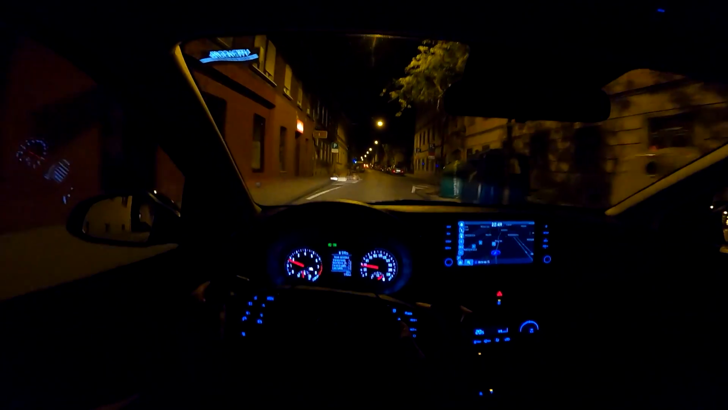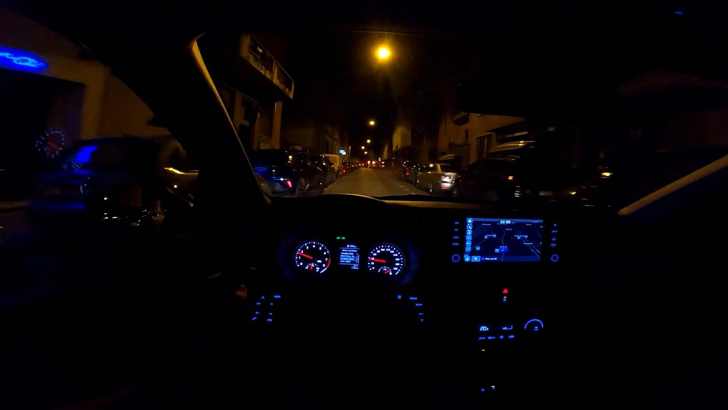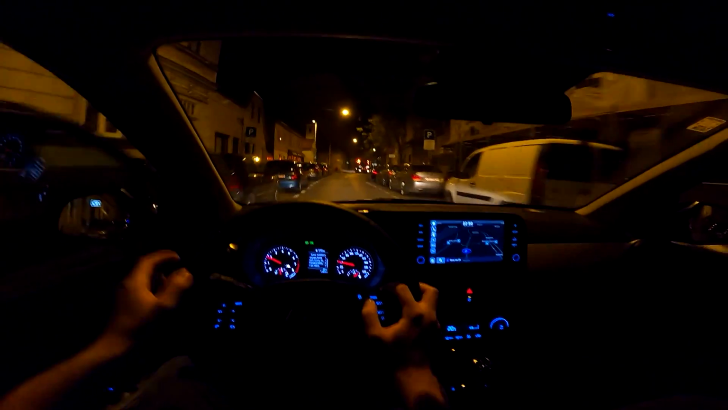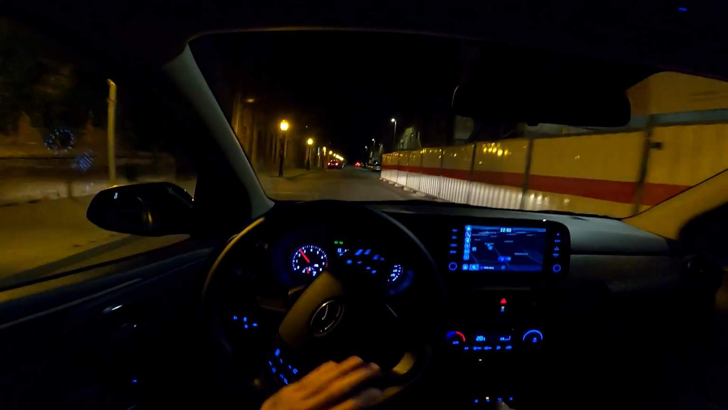On the small screen in front of me you can adjust the safety systems, so driver attention warning, forward safety, lane safety, and then you can control how much you want the systems to react. You have the extra light when you turn.